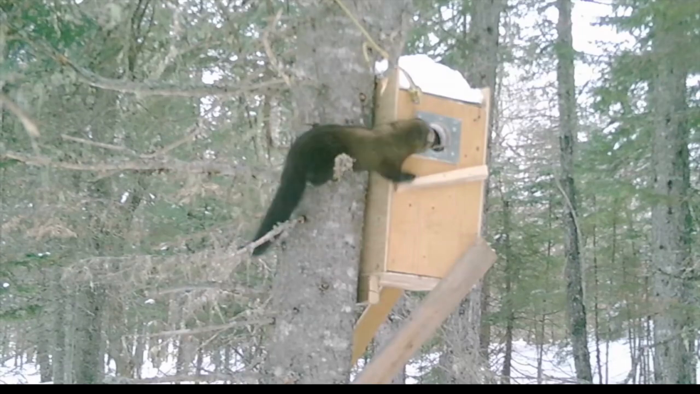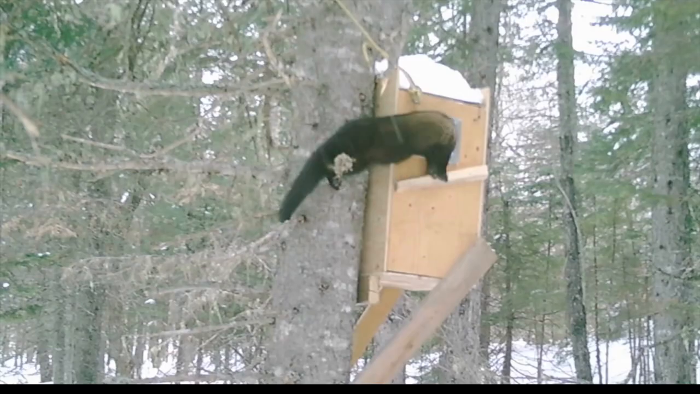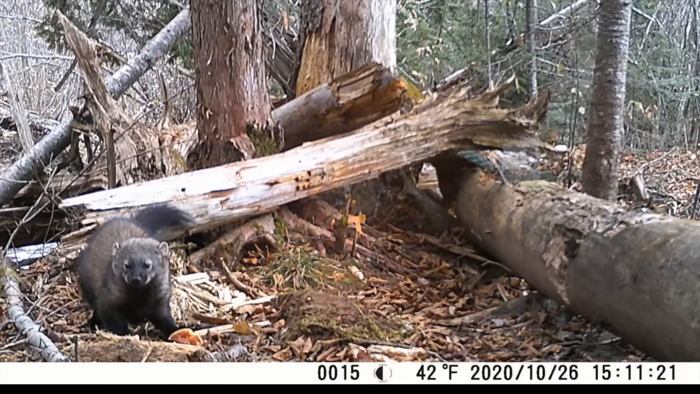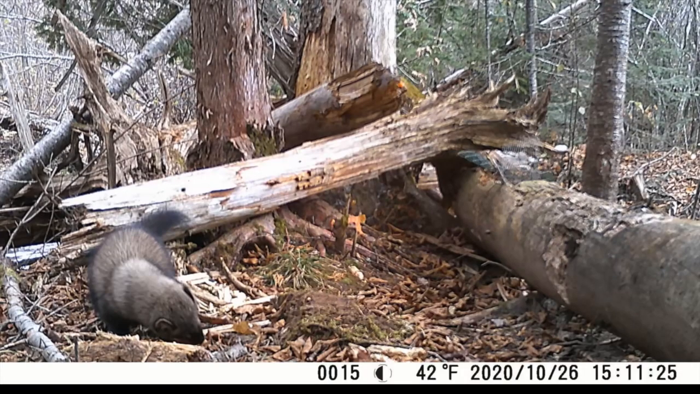I built 3 of them. They're not easy to get up in the trees. They're 6 or 7 or 8 feet above the ground, over my head. Fishers like them. They'll go in them, but they have not had any young in them yet. You see, I've got a metal plate around it too to help keep animals from chewing the edge of it and making the hole larger and trying to get at the kits and things like that.